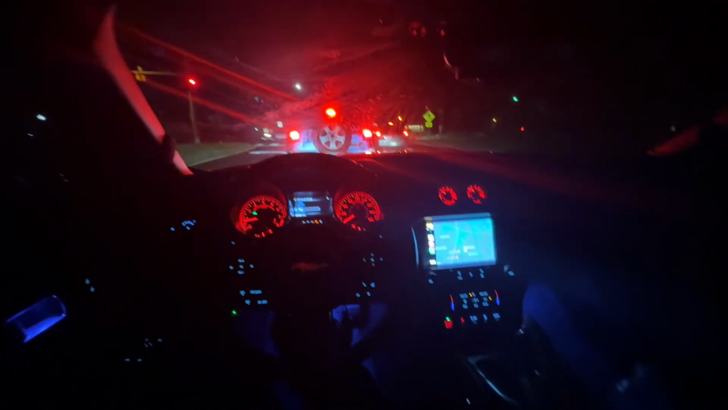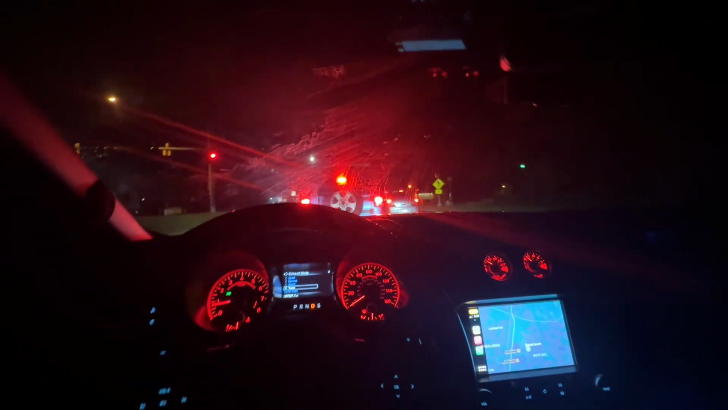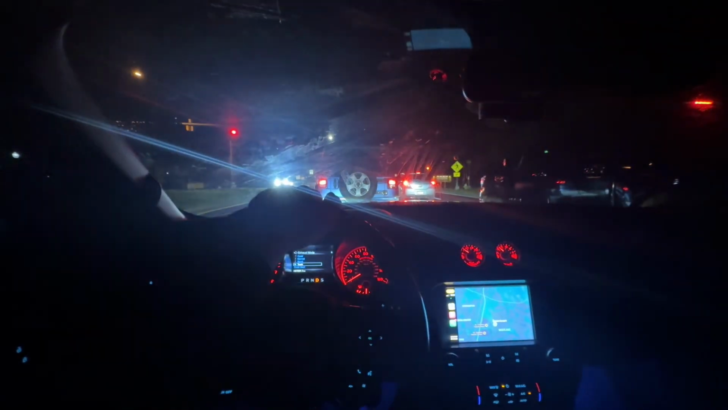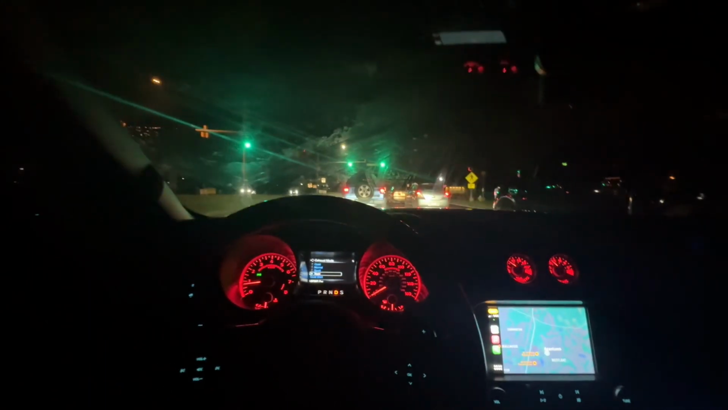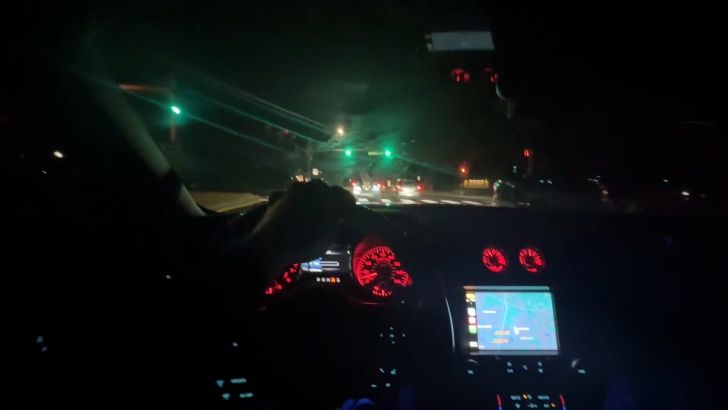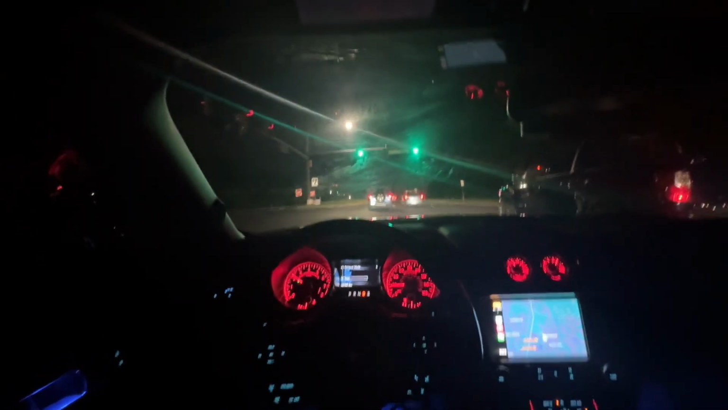I want to put it in sport so I can use the paddles. They told me not to open throttle it until they do the last final checks when I bring it back for the tune. All I gotta do is burn this gas, and I'm not gonna lie, that gas gonna get burned. That tune's gonna happen fast, bro.